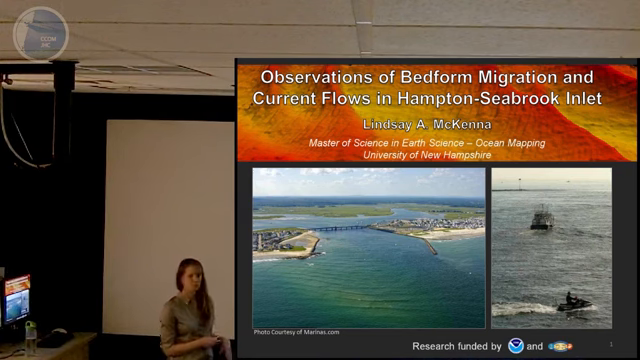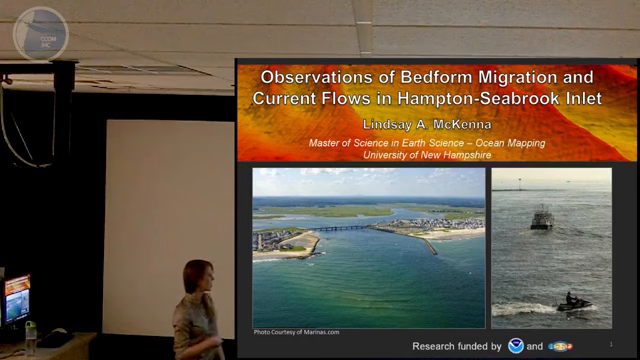Dredging is an important natural resource issue in New Hampshire, so it's worth talking about dredging in the context of this inlet. Then I'll go into more detail of my methods, and then talk about my observations and results of first the bedforms and then the currents. And then at the end, I'll tie all those observations together and look at some of the spatial patterns we see in the inlet.